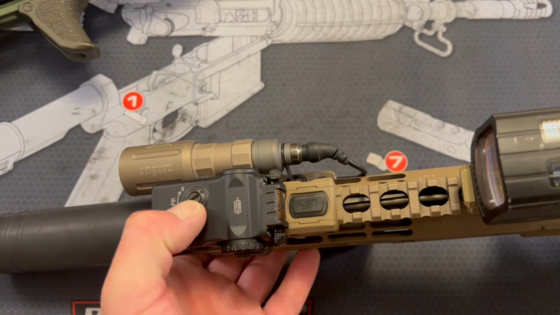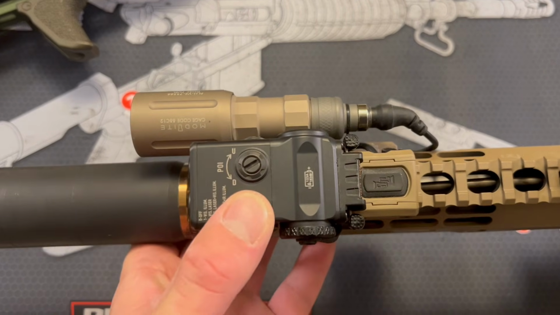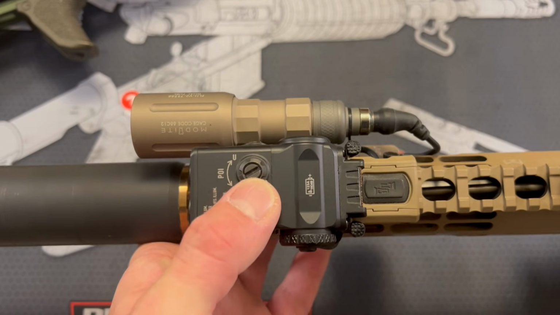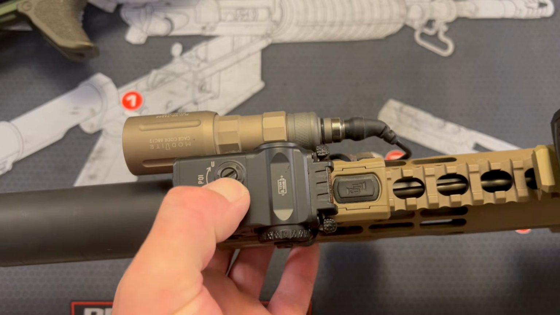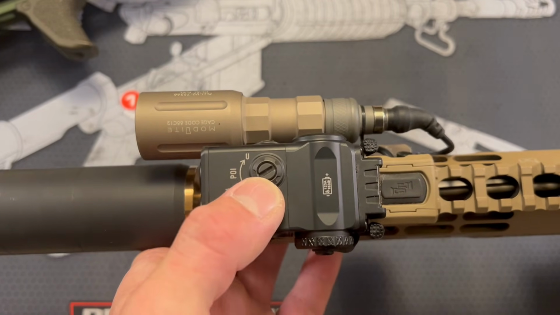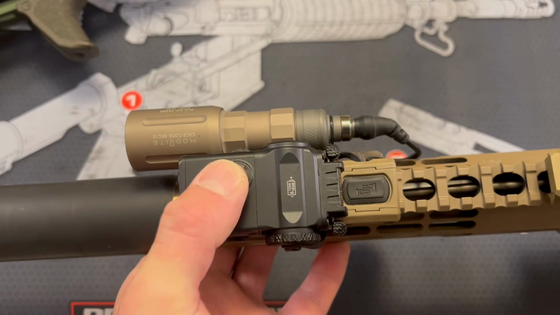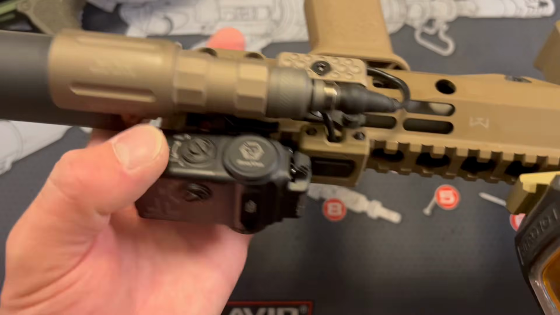Again, same kind of idea here where it's basically upside down when mounted on a rifle rail, which really makes it easy to zero. You could stick a penny or a dime in there, and it actually comes with a washer even to do that if you don't have any change. And if you want your laser to go up, you actually turn it to the up, down, turn it to the down, which makes it really cool.